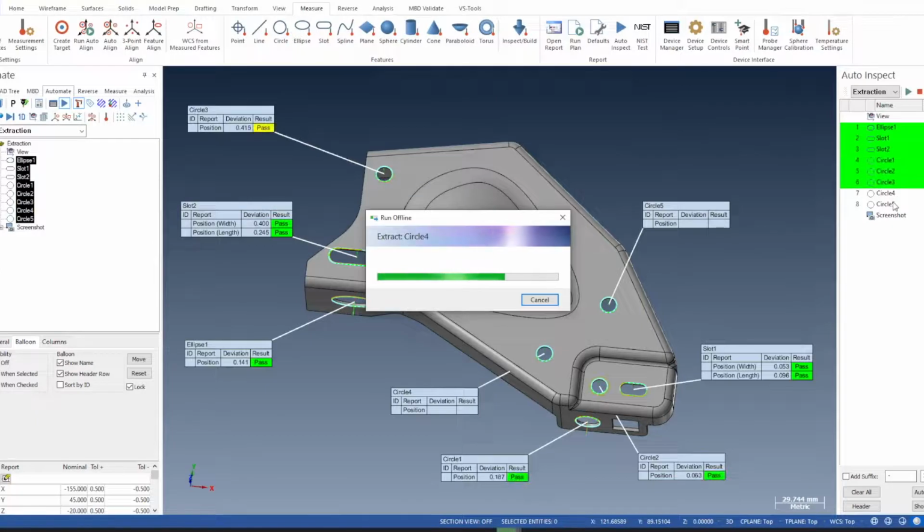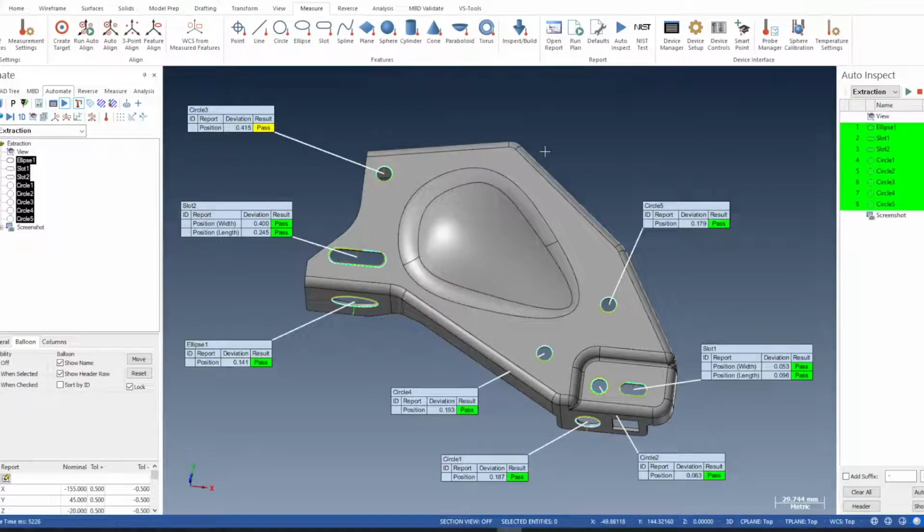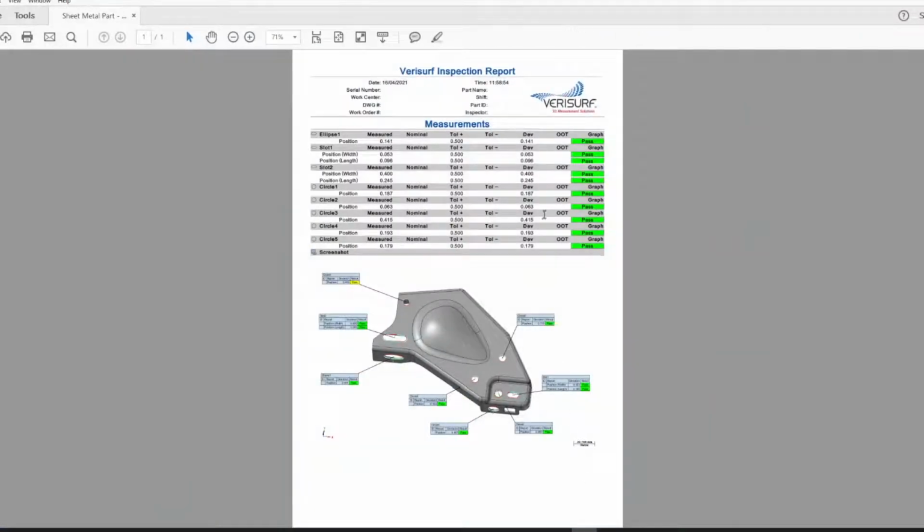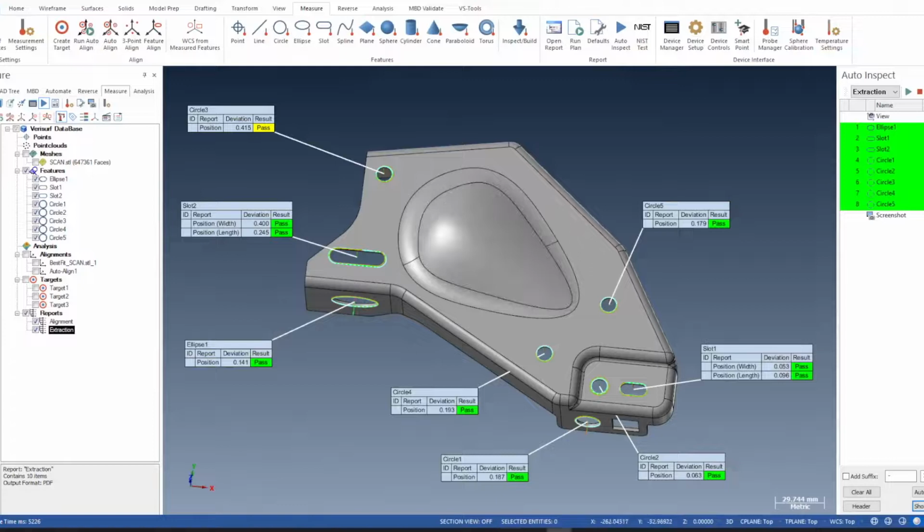Now it's populating the results in the auto inspect dialog. The flash at the end was the screenshot. Here's the screenshot. So we'll get the results, we get a screenshot. So that was very quickly how to register a mesh, run an alignment, an RPS alignment on the mesh, and report, extract measured features.